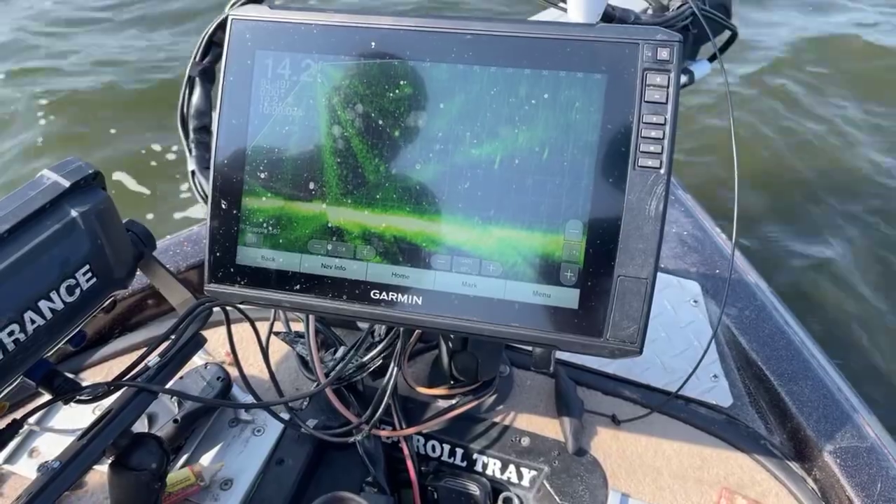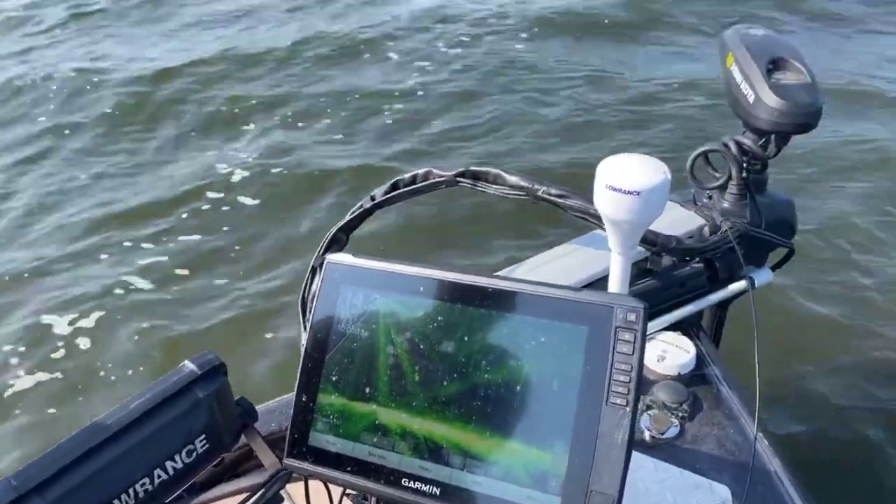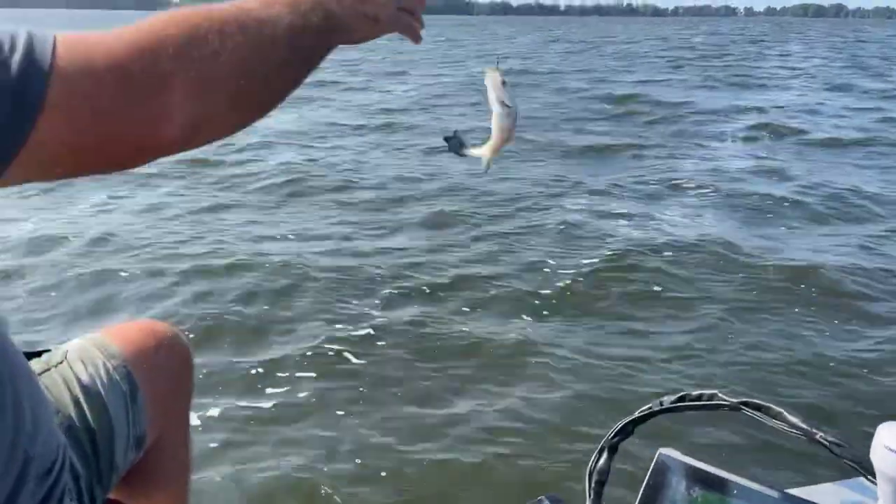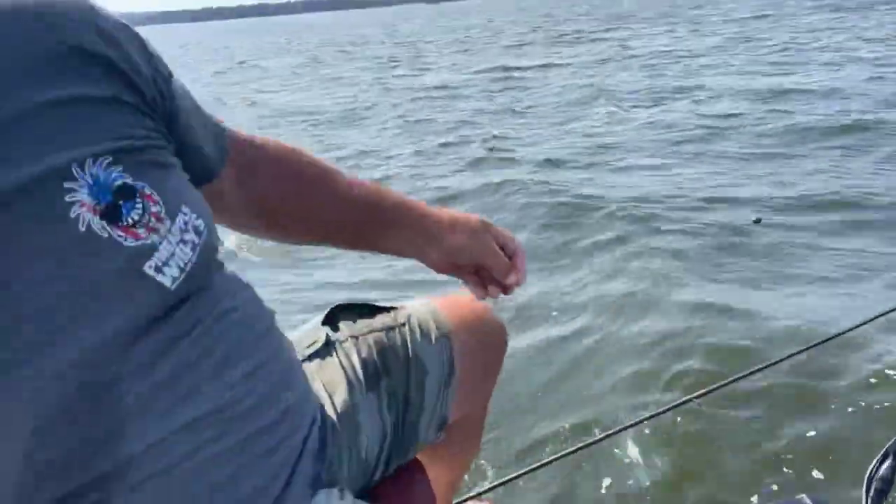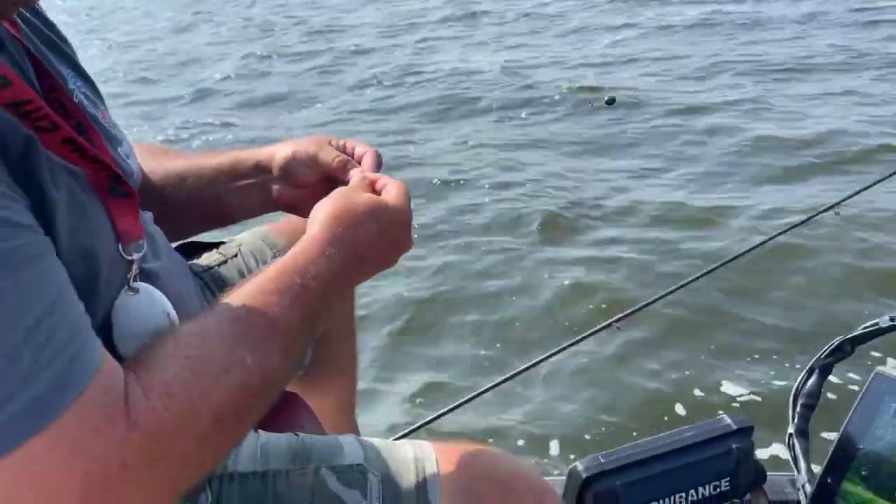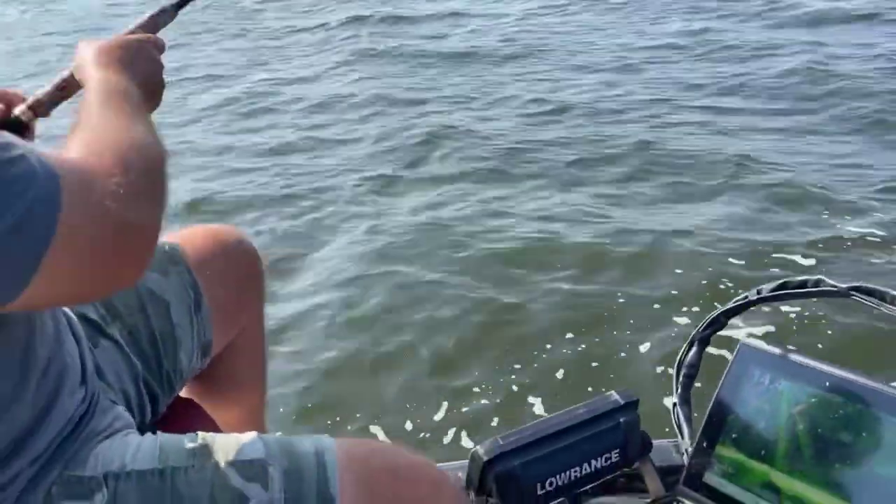Well, here it comes. He's chasing us. Look at that, got him. Well, that ain't quite a 12-inch crappie, but let me tell you something, to me, that's just as fun to catch as a 12-inch crappie. And that's the future. The next time you catch him, he might be 12 inches. Probably. I hope so. I hope we learn a lesson. I'm not though, you know how it goes.